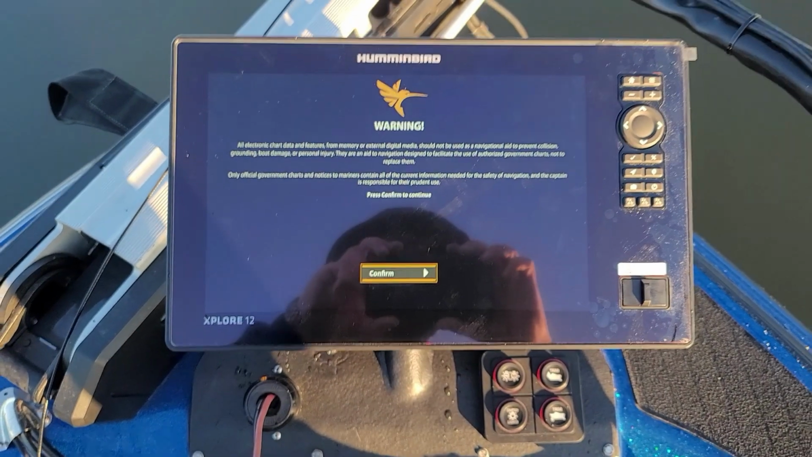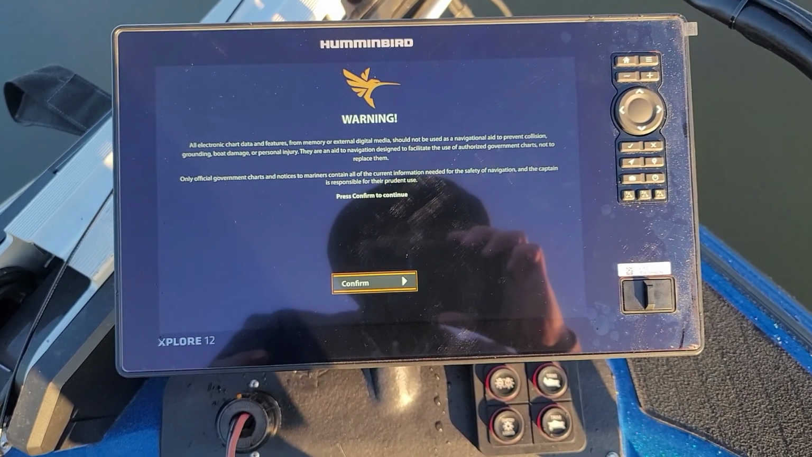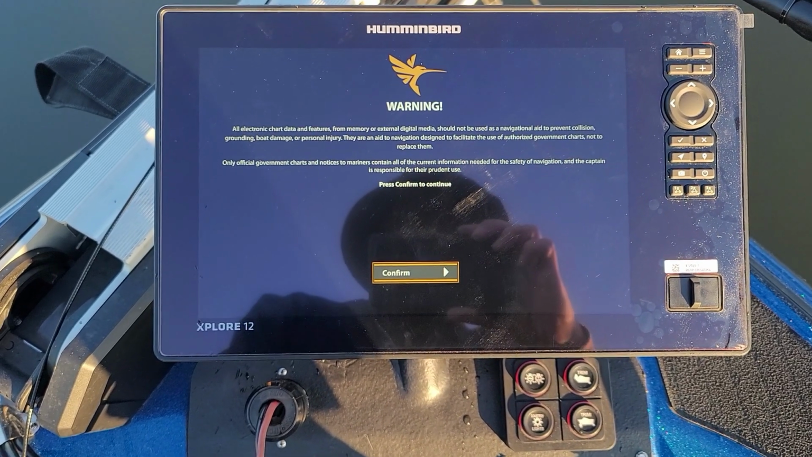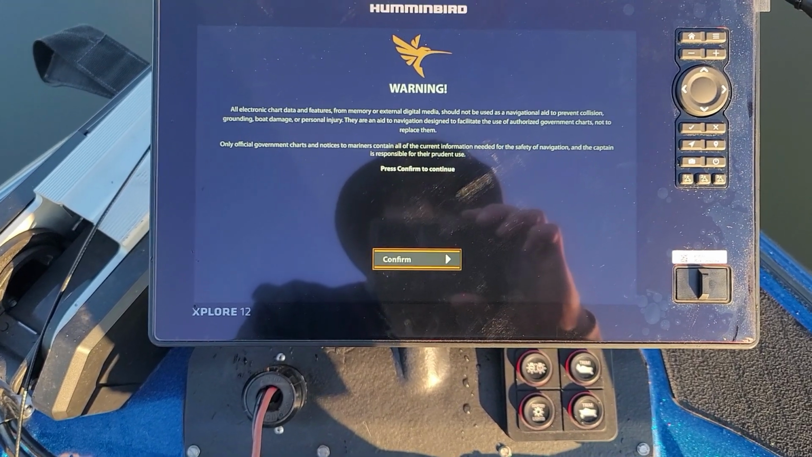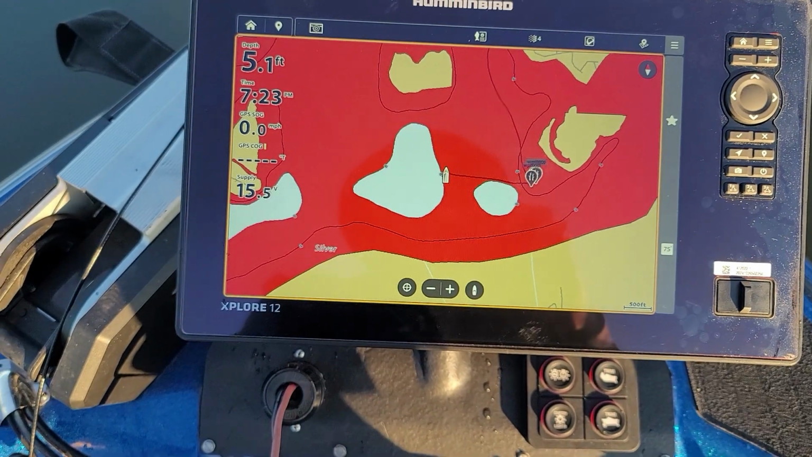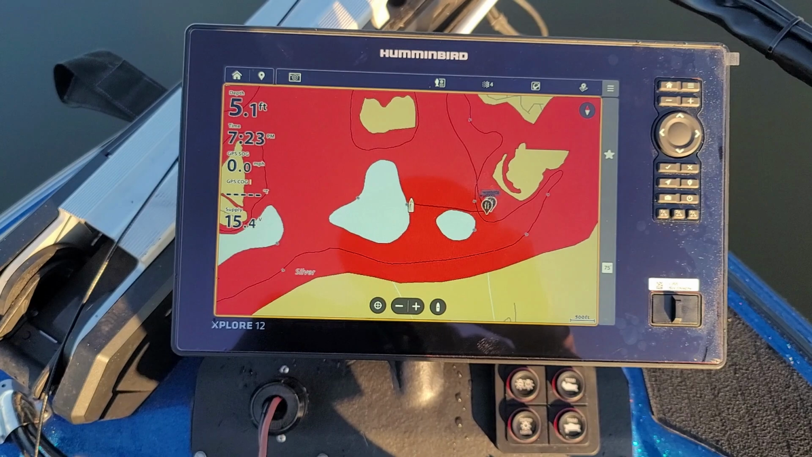Okay, so here's the screen that pops up after you turn it on. When you first turn it on, it has a totally different screen. It says the first startup, and you go through a couple things, but I did that at home after I got it plugged in to make sure everything works. We'll hit confirm, and there we are. So my lake's super shallow, that's why it's all red.